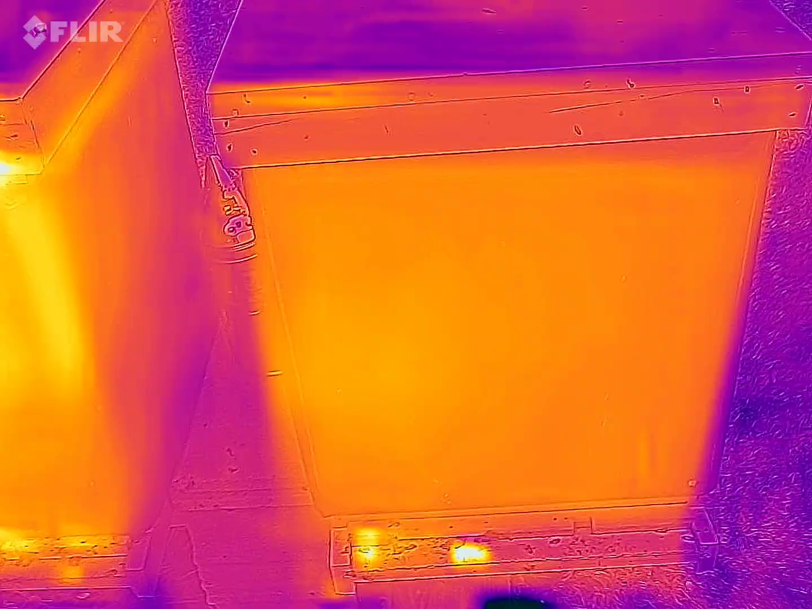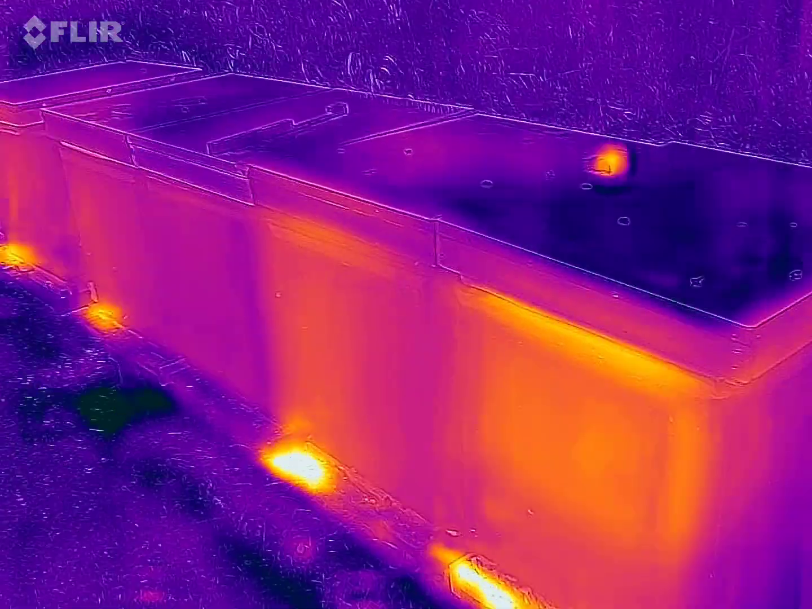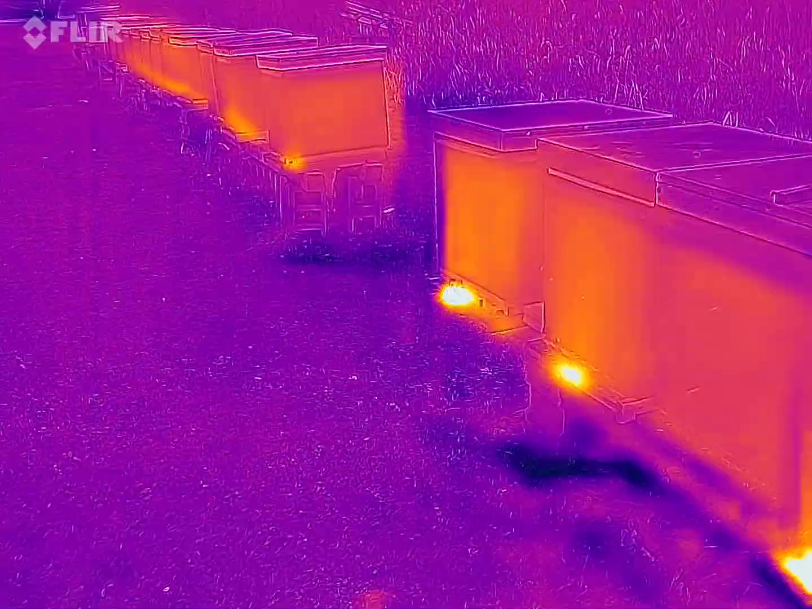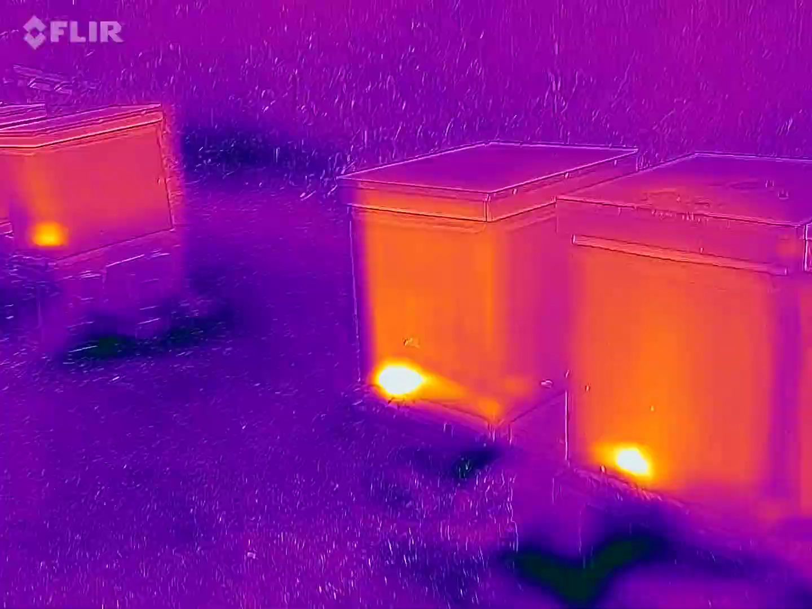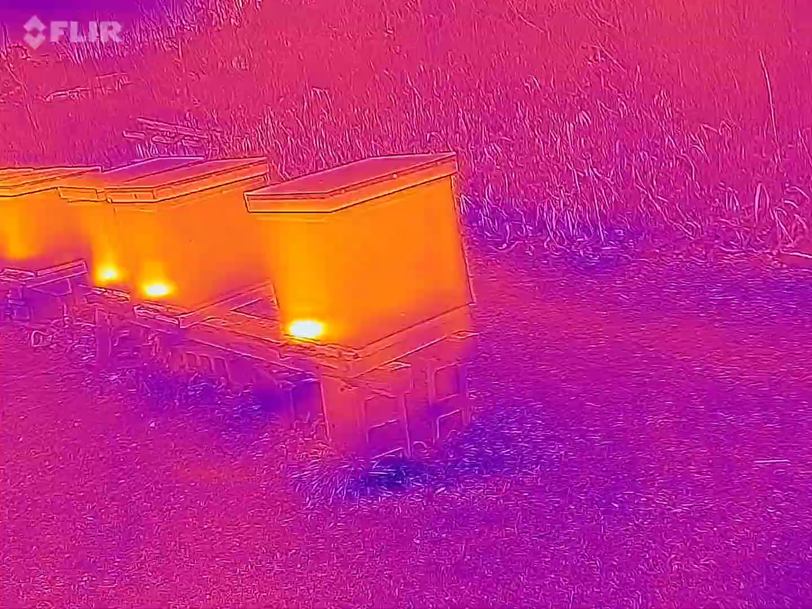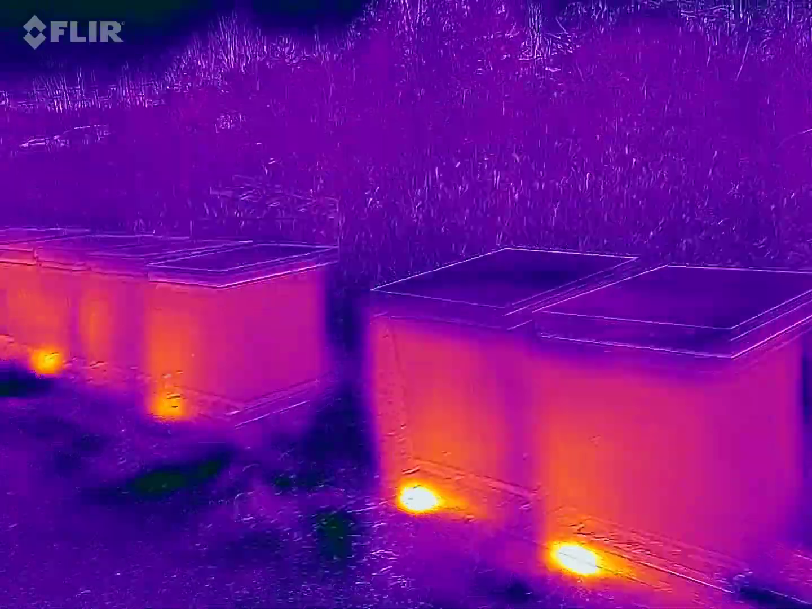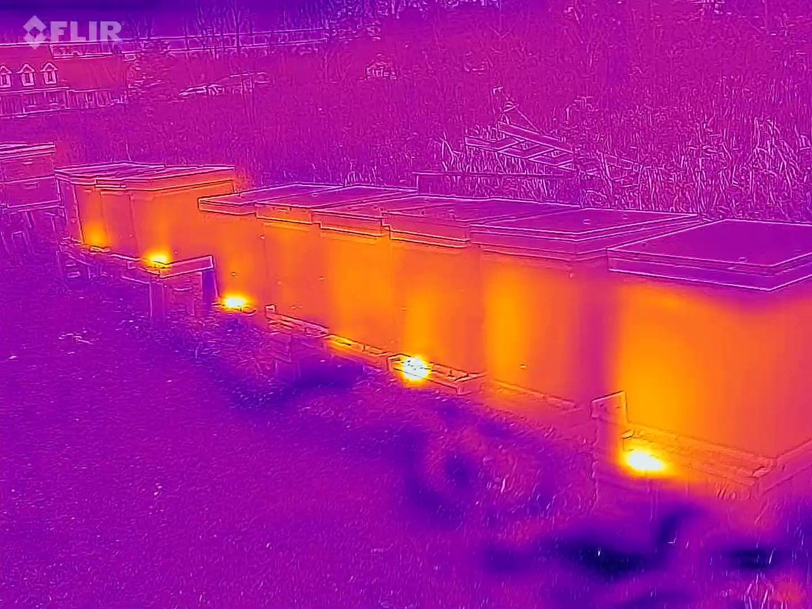So not too bad. Right now it's 54 degrees here in southeast Michigan. So compared to about a week ago where we had minus 30 wind chill, so yeah, about an 80-degree swing in about a week.